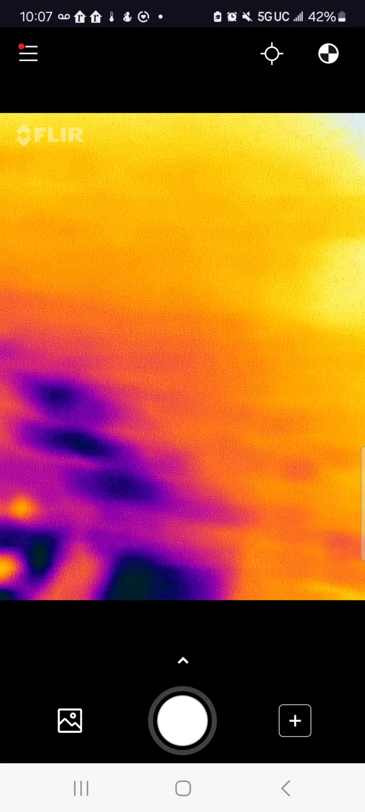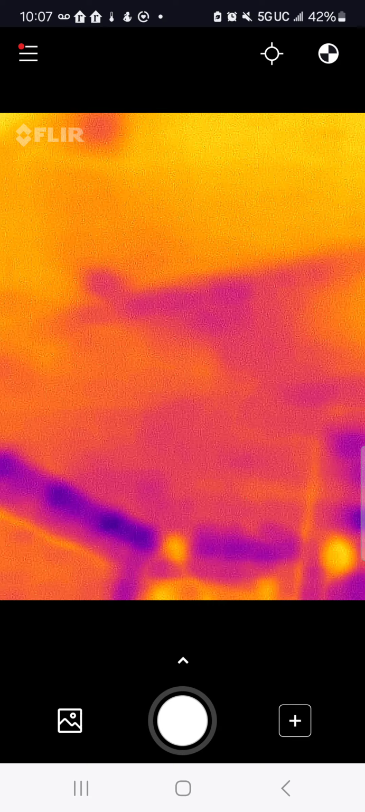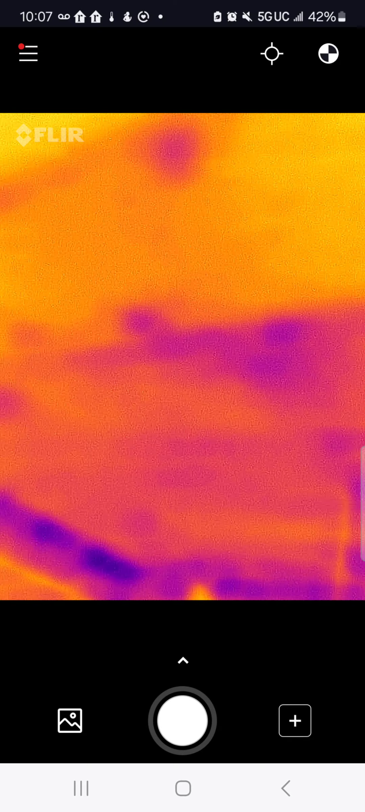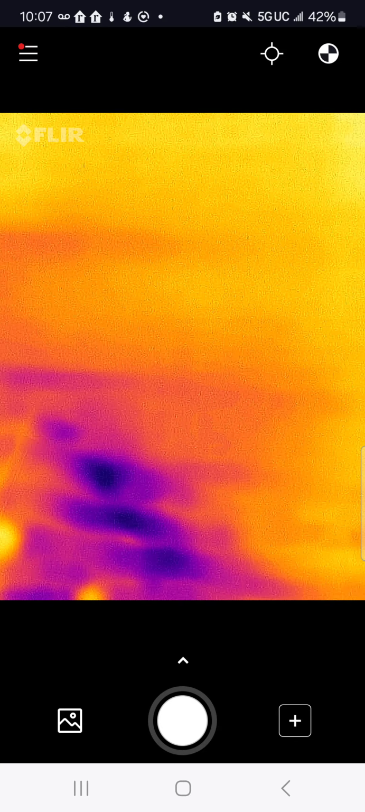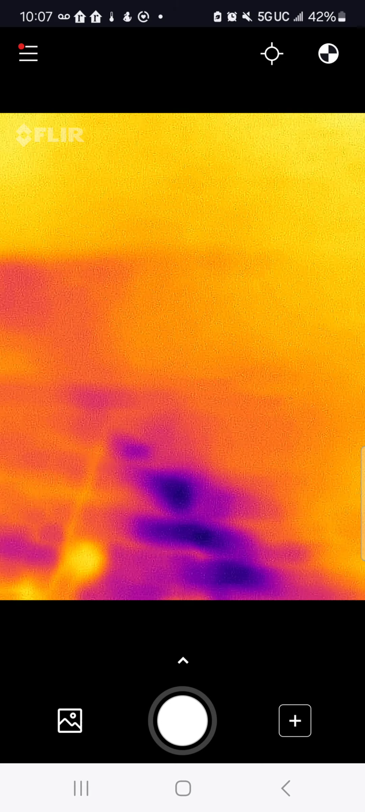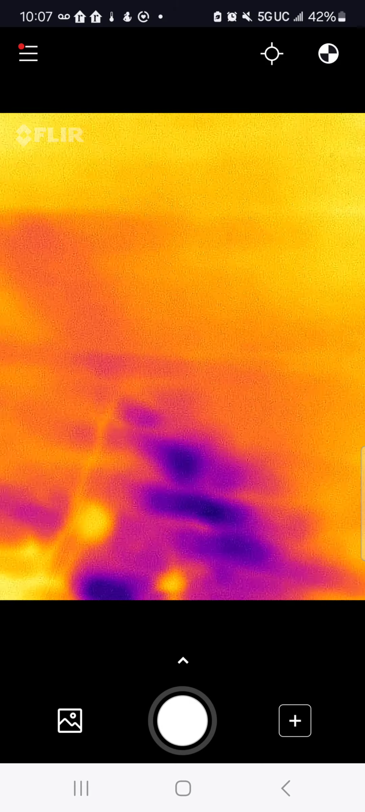When I went to the attic this morning, all these recessed lights that the electrician put in for me, and I think I have maybe 16, he just installed them, made the holes in the ceiling, and then he didn't put the insulation back around them.